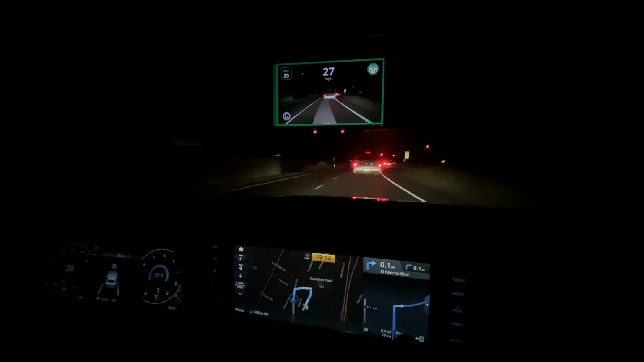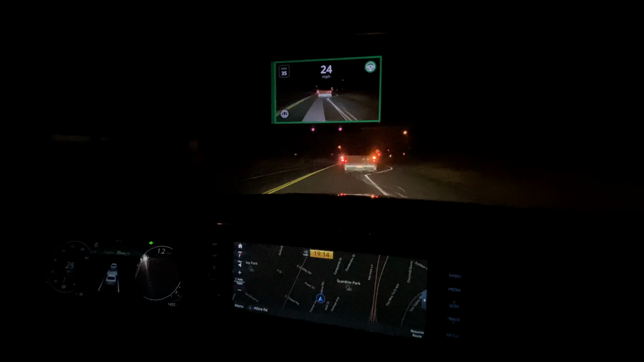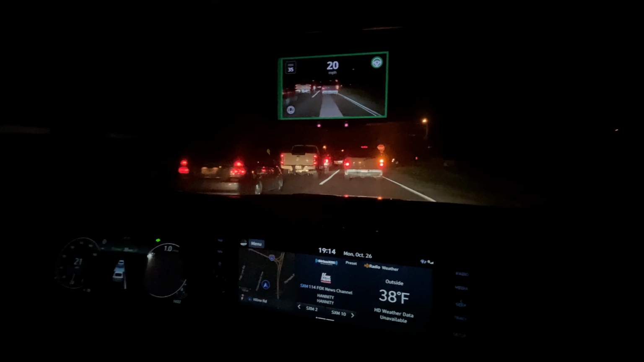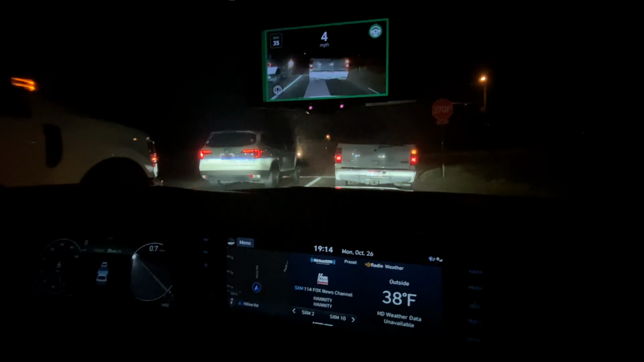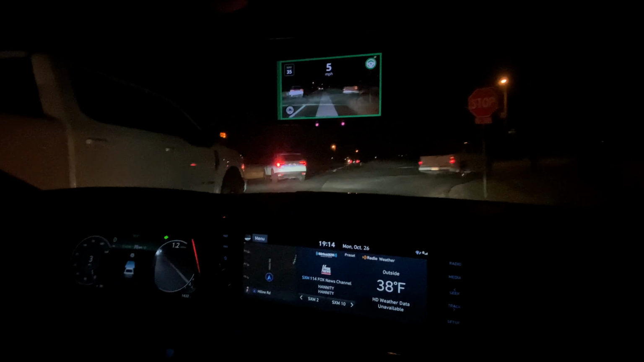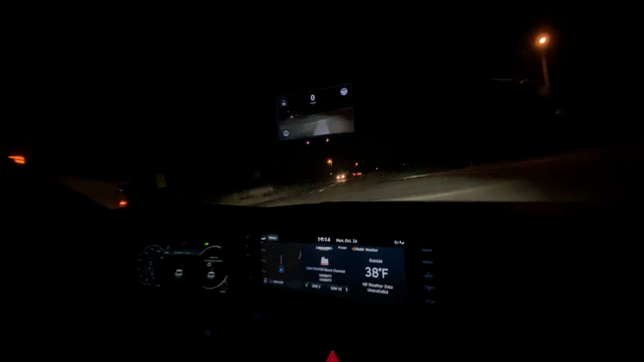I'm just gonna pause that. It is so crazy that you're not even hitting the brakes. Mm. The car is tracking that, dude. That is awesome. Wow. Yeah, see what it's doing. It's like nobody in front of me.